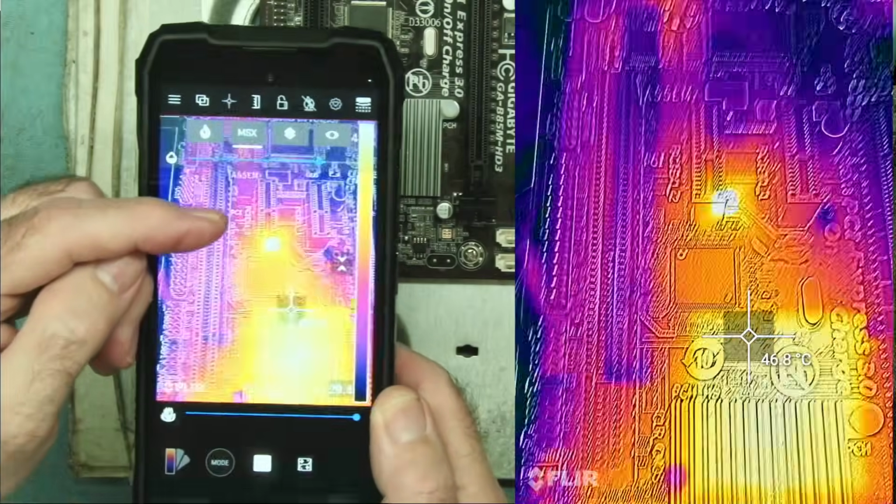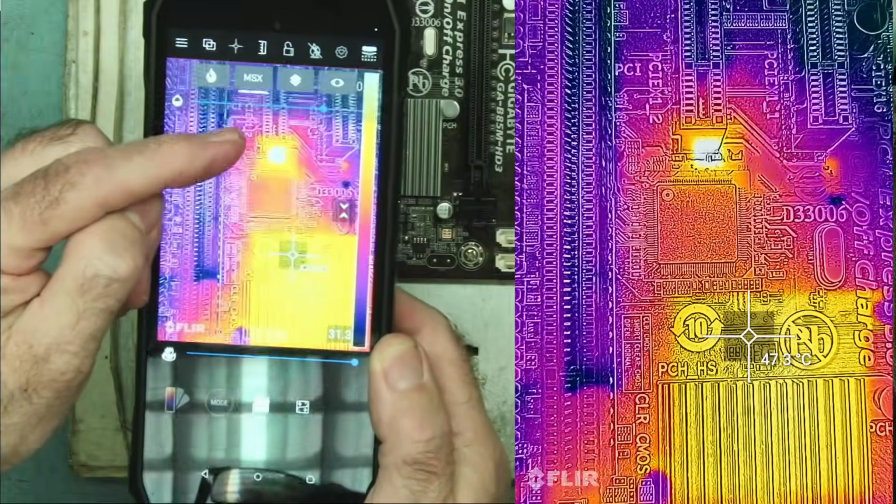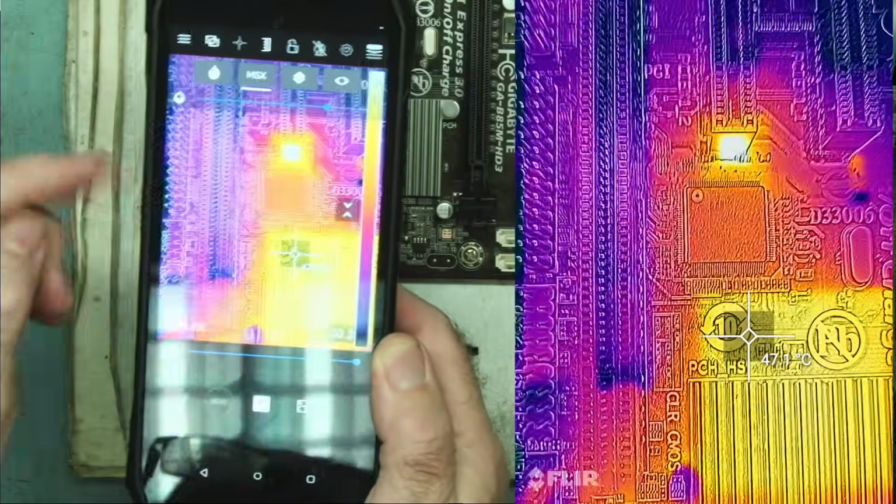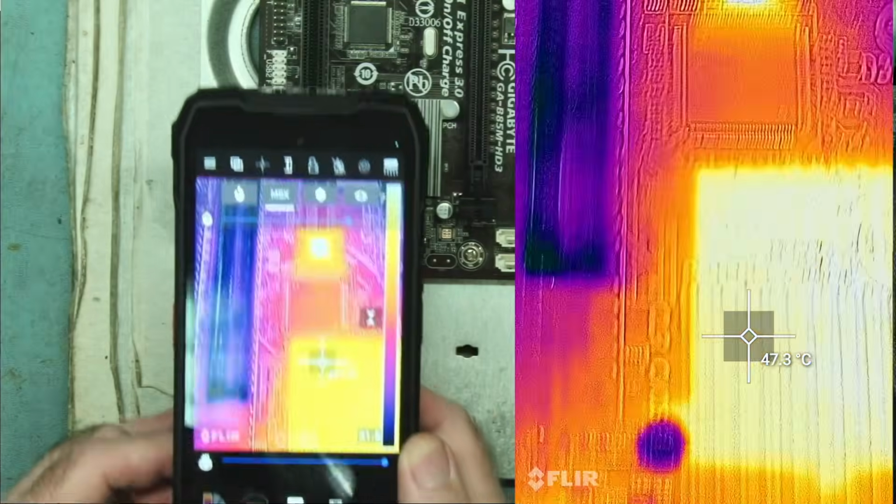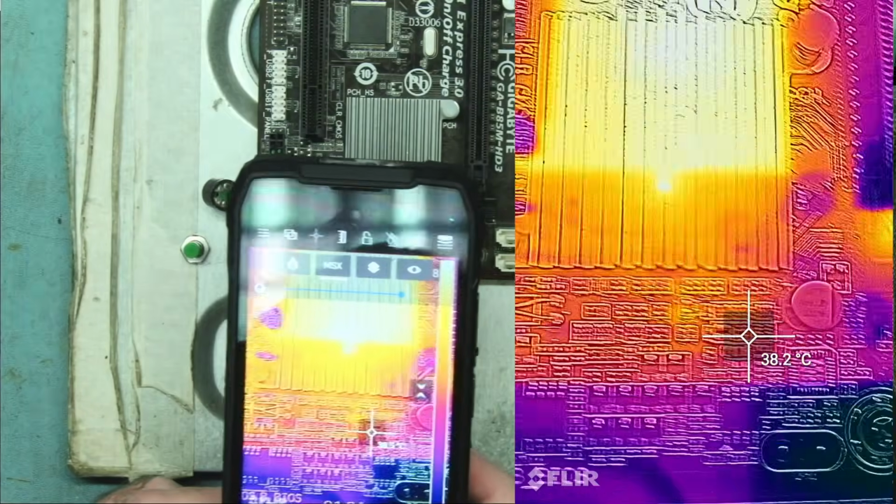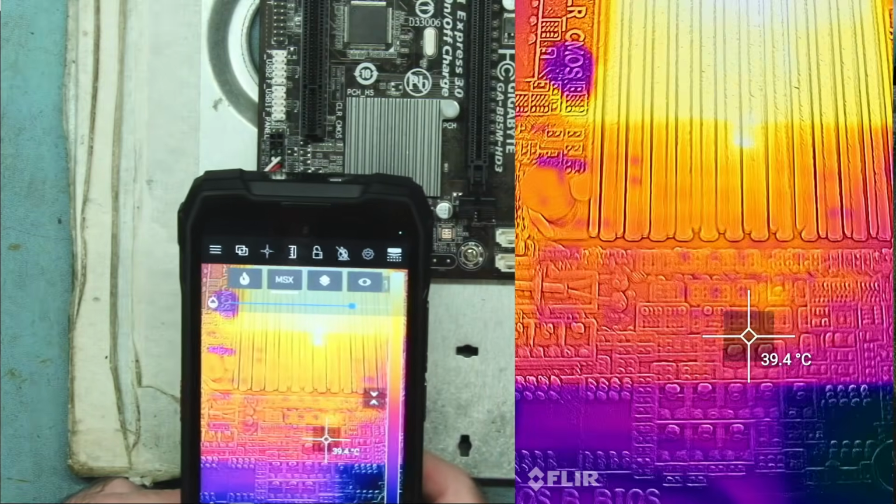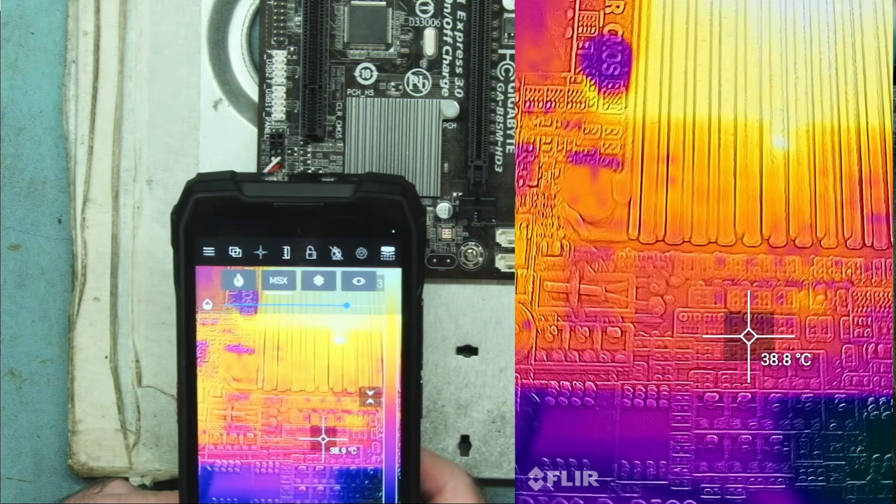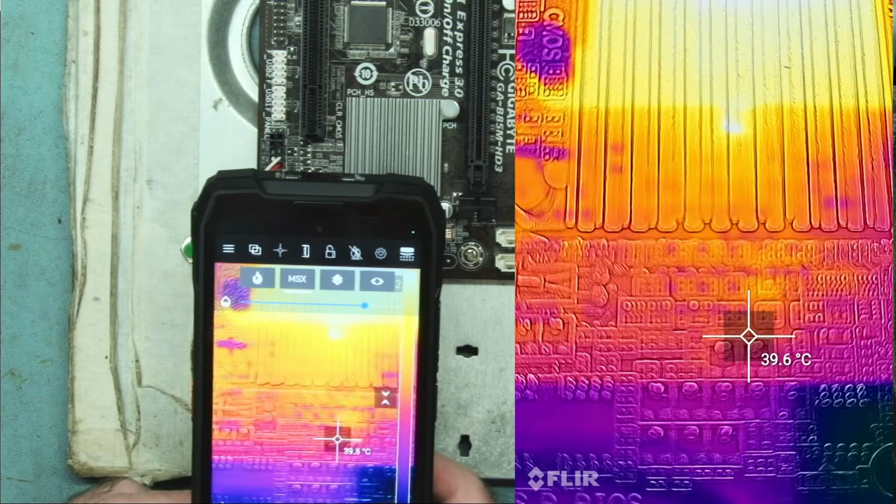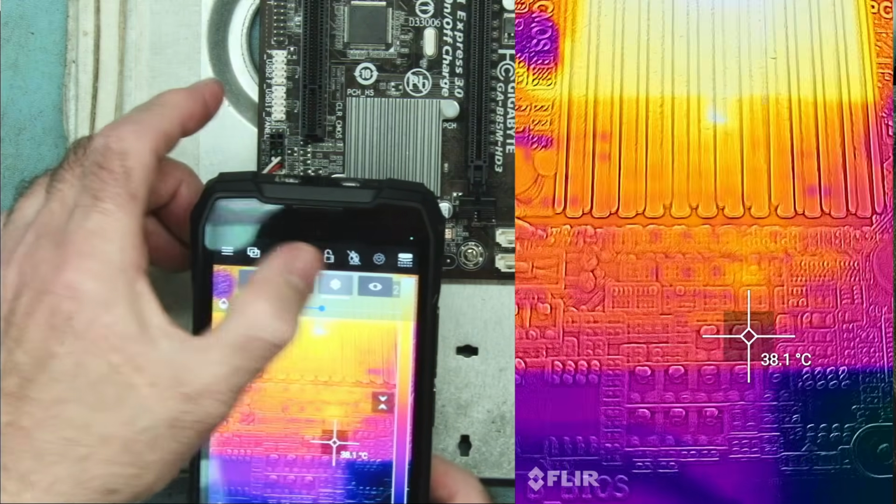Sorry about the reflection, but I think the recording on the camera will be better. That's the chip and that's the hotspot. The hotspot is that chip, okay? If I look at the small components down here, I can clearly see the small components. But again, due to the parallax issue, you can't see which one is the hottest.